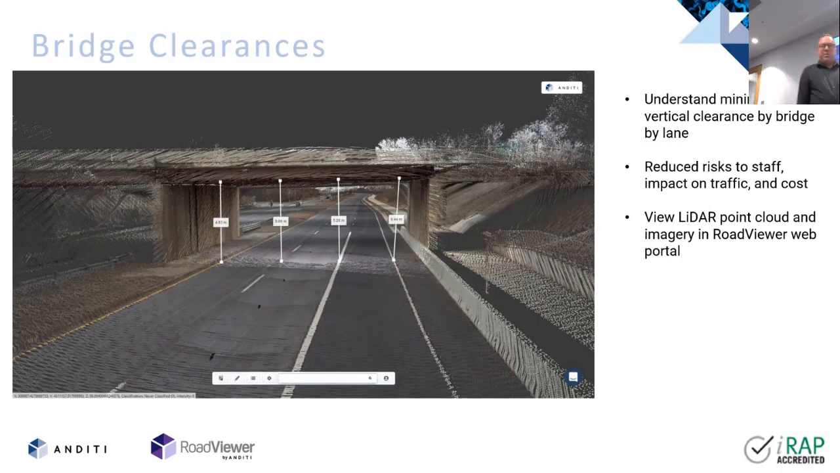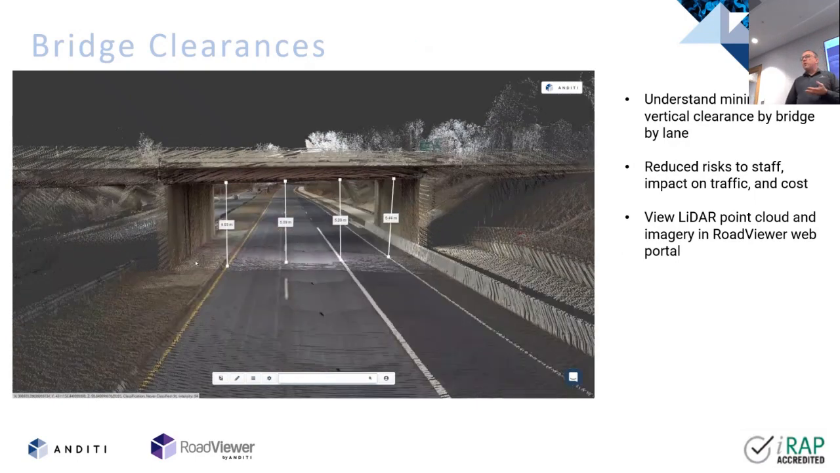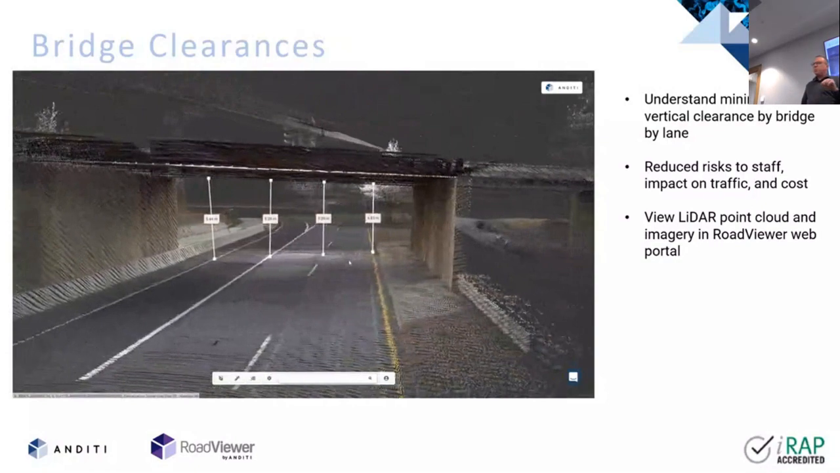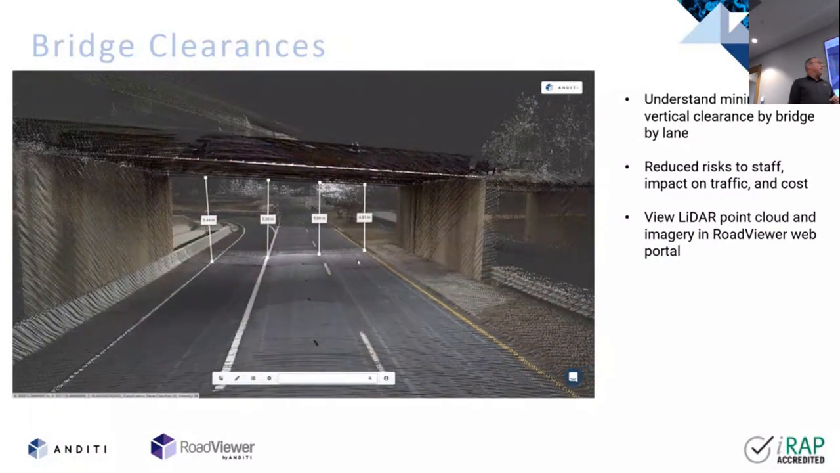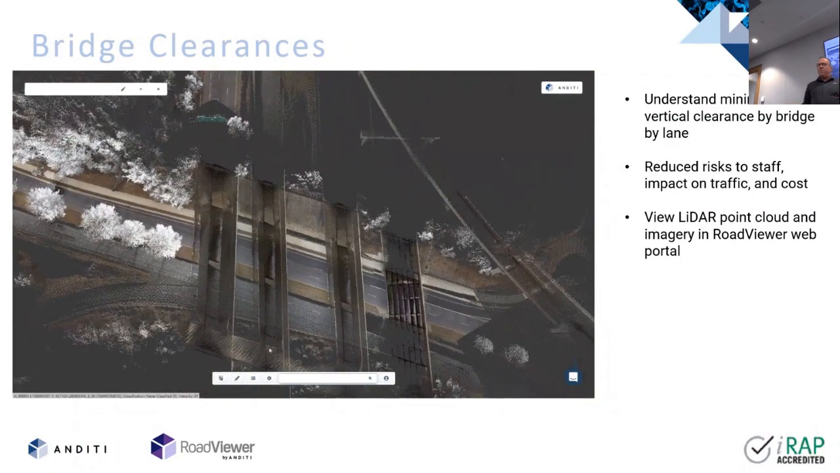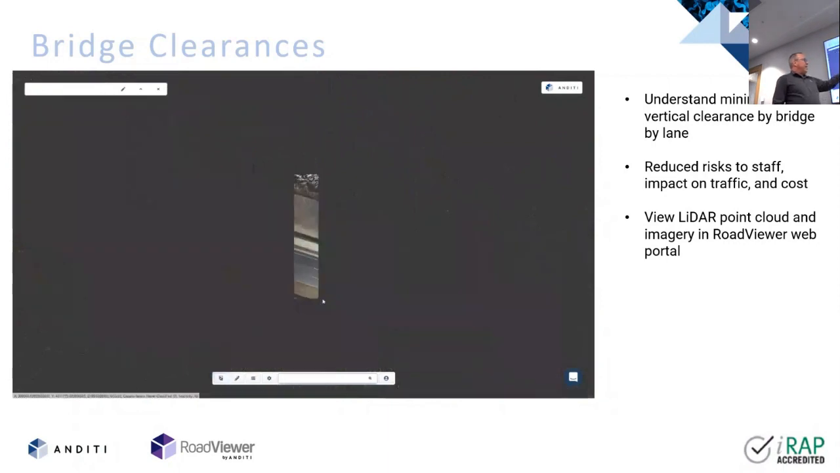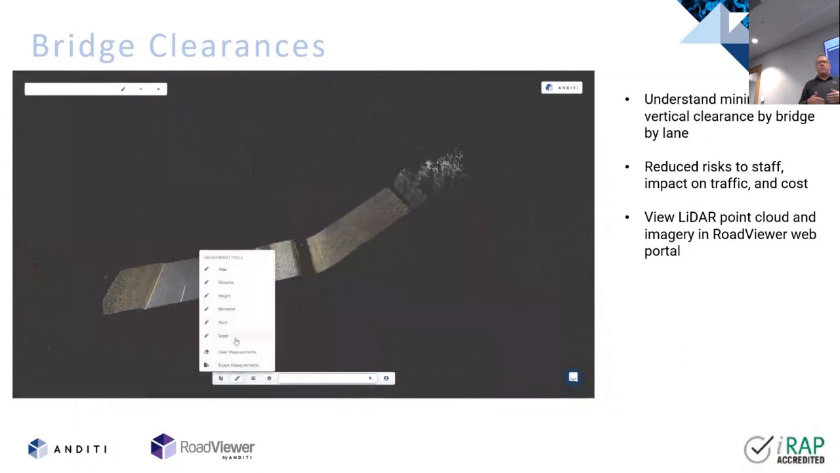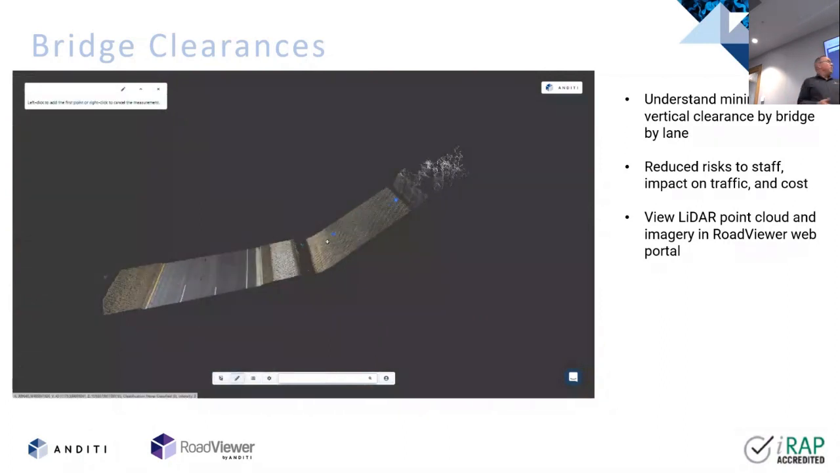Another really important product that we've got is looking at, say, vertical clearances. So here, for example, looking at this bridge, we can tell you by lane the exact lowest point of each of those lanes underneath the bridge. And you can apply that to tunnels, power lines, trees, any sort of vertical obstacle. And then looking in RoadViewer software, you can do a clipping, take out transects, look at things like slope or whatever you want to measure. There are lots of different kinds of measurements you can do.